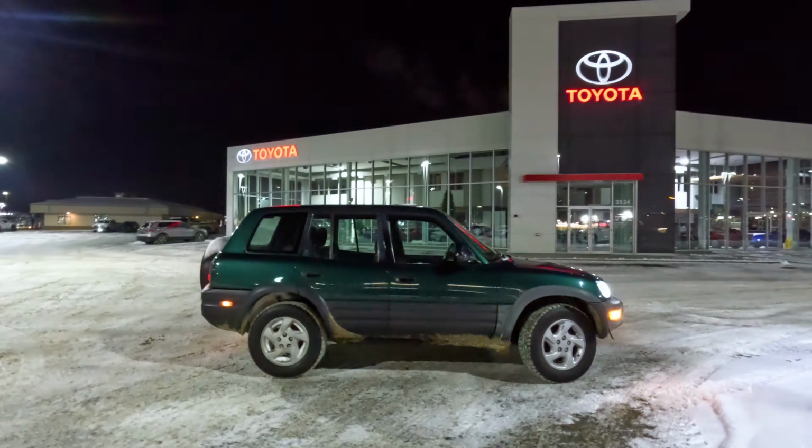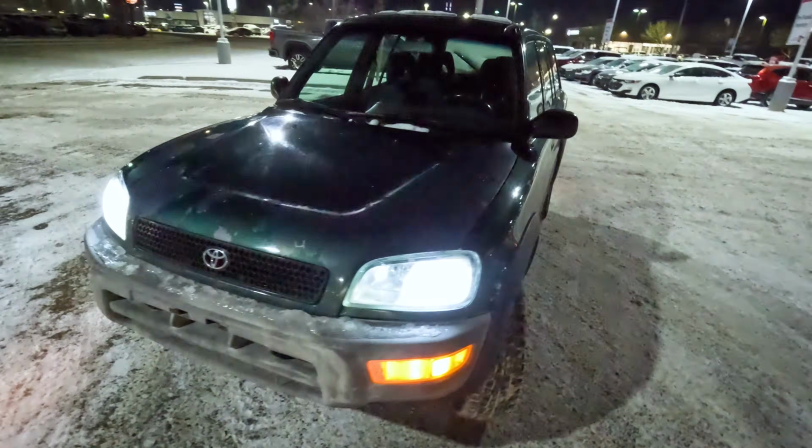Most days I love driving at night, so this evening I'm bringing you along. And what better place to start in this 27-year-old Rav4 than the Toyota dealership.